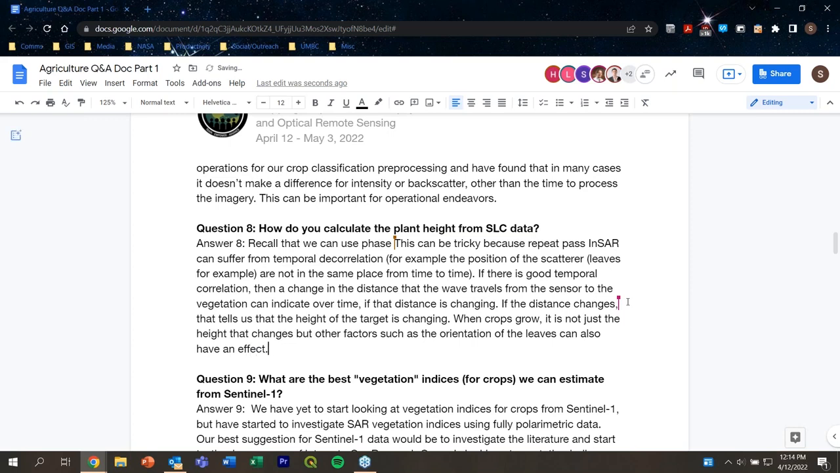Other than that, if you talk about intensity from SLC data, so SLC means we get intensity and phase. There's been quite a bit of work looking at modeling crop height or biomass or LAI using semi-empirical models, something like the water cloud model, for example. But in those cases, we're by and large just exploiting the intensity.